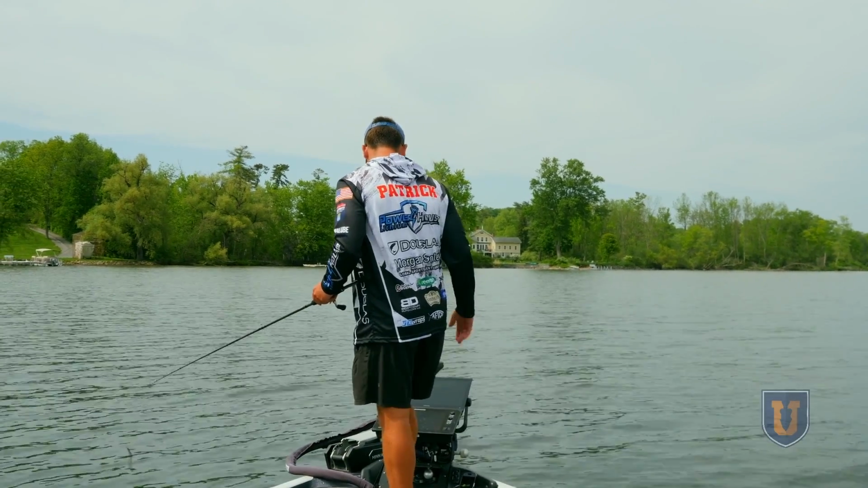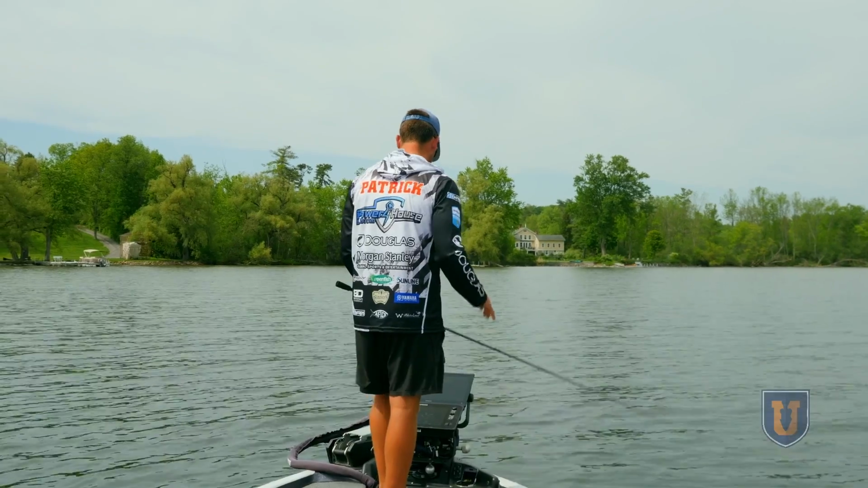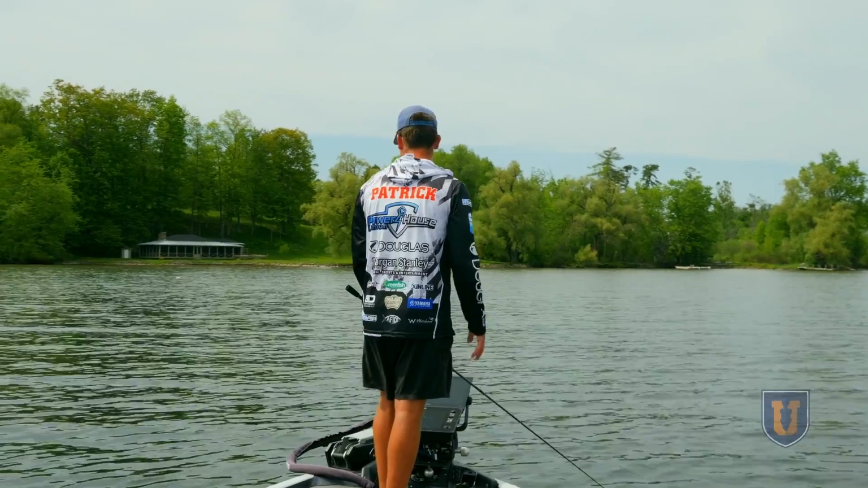So I'm just gonna kind of cruise around. I know I'm in the right area, so I'm gonna put my Quest and I'm gonna keep it at like 6 or 5, just so I can maneuver around a little bit, but also be very subtle in where I'm going.